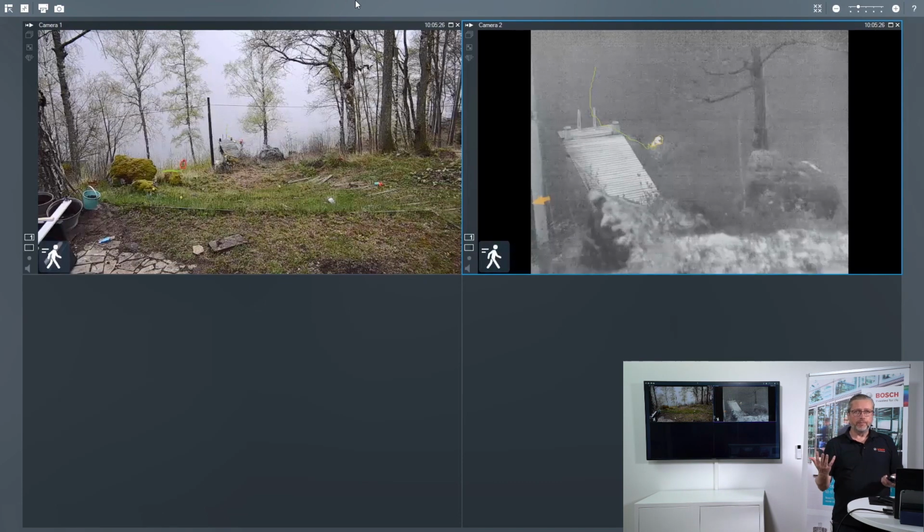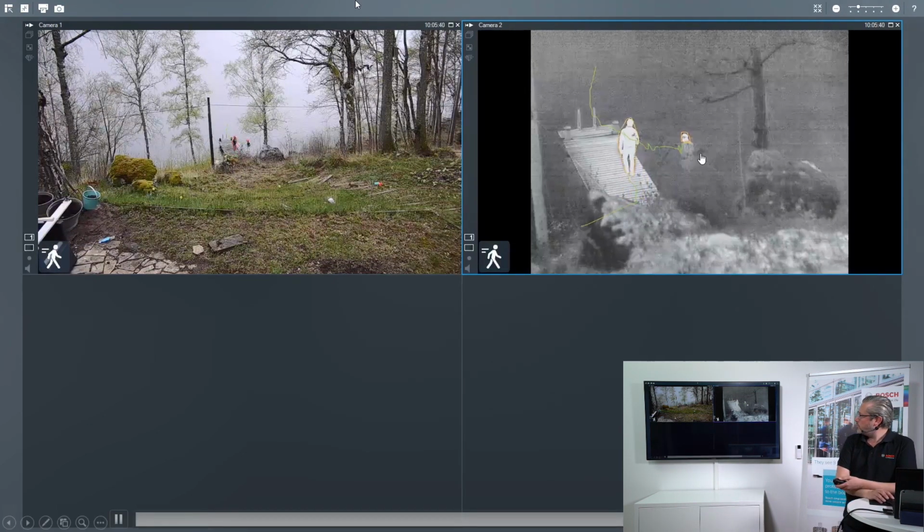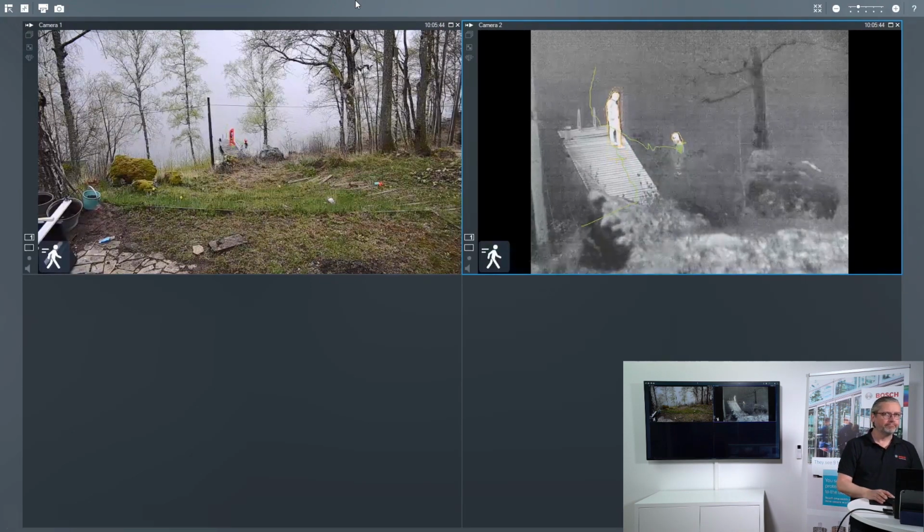And at that point, the operator might turn the camera to the left to see what is happening, or just wait to see if the object is approaching the thermal one. And after a few seconds, you will see that Johan is now walking out here and trying to say to his friend that you did a lousy job and you need to get back into the water again. No, Johan is a nice guy, so he will not say that.